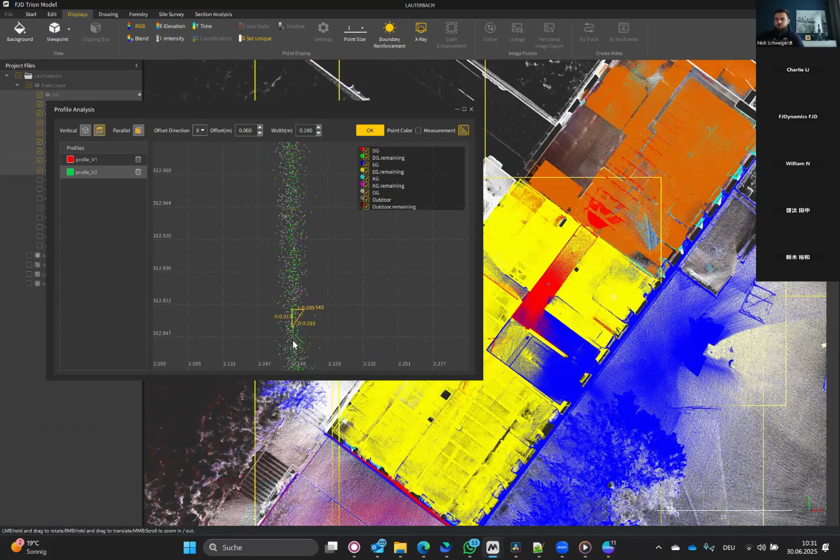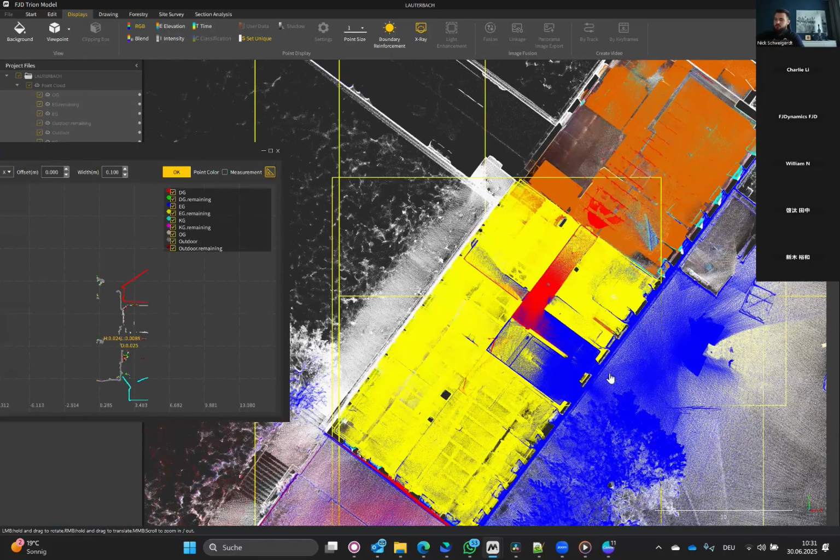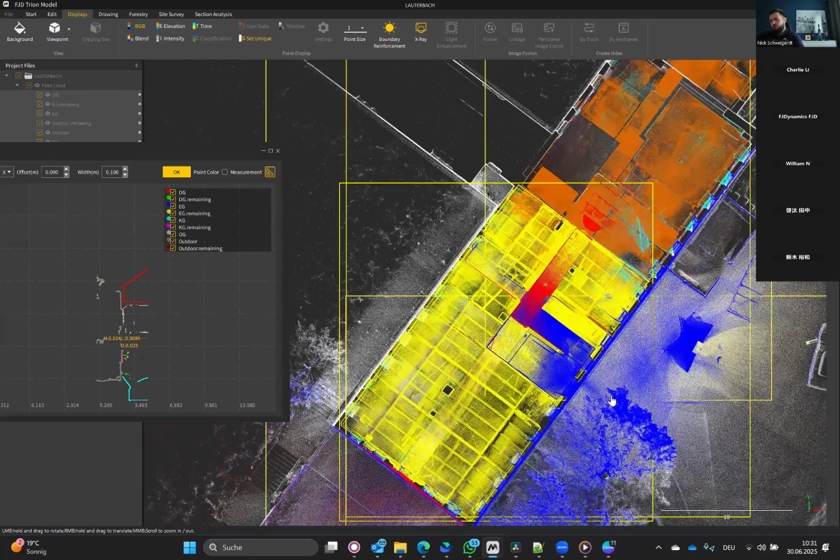So we don't have that big shifts. It's really, really 8 millimeters here. This one lies also well. So you see, with the correct workflow, you can get good results even without control points.